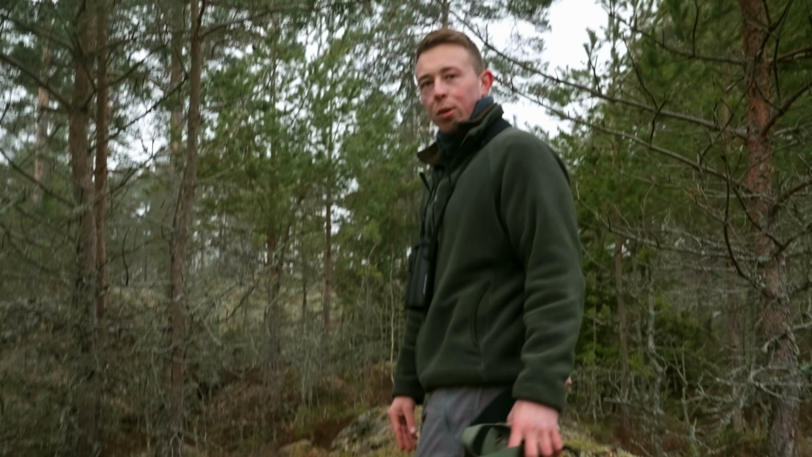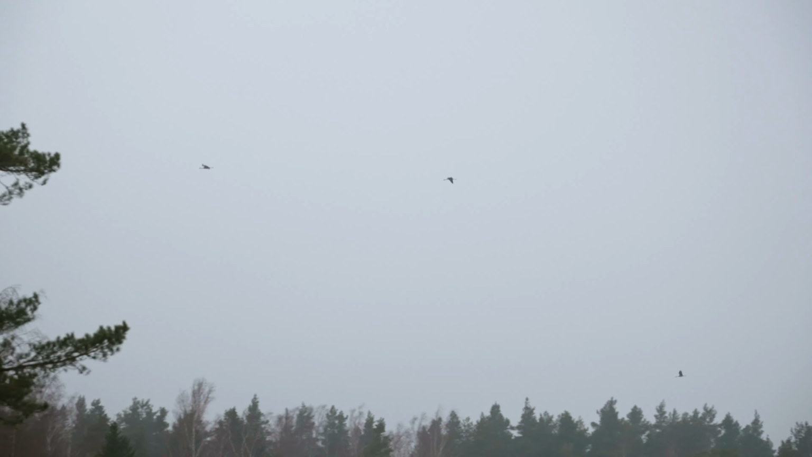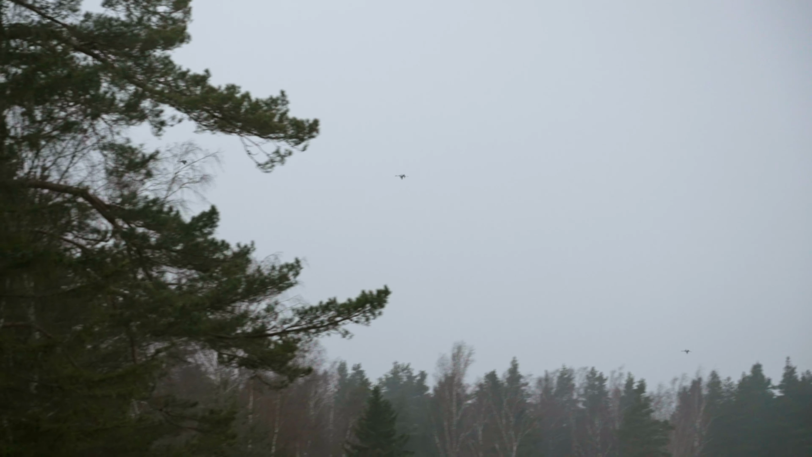There are some really fresh moose droppings. I'm slightly worried about running into a moose. What do you do if you do? Ossi, do you run or stand still? If you see a moose, what do you do? If you see a moose very close, then, I don't know, pretend that you are a tree.